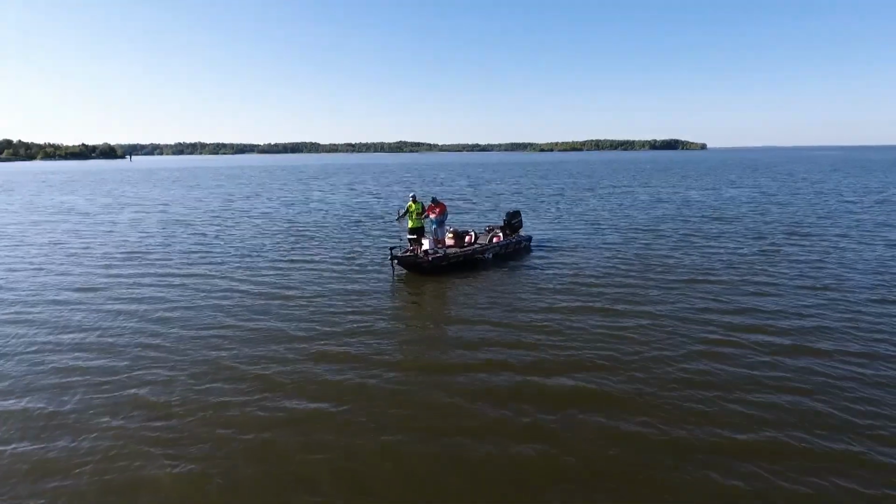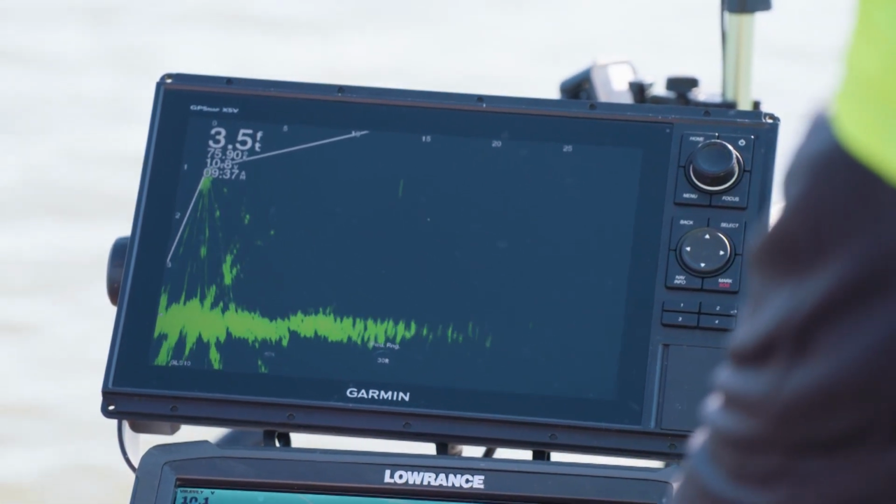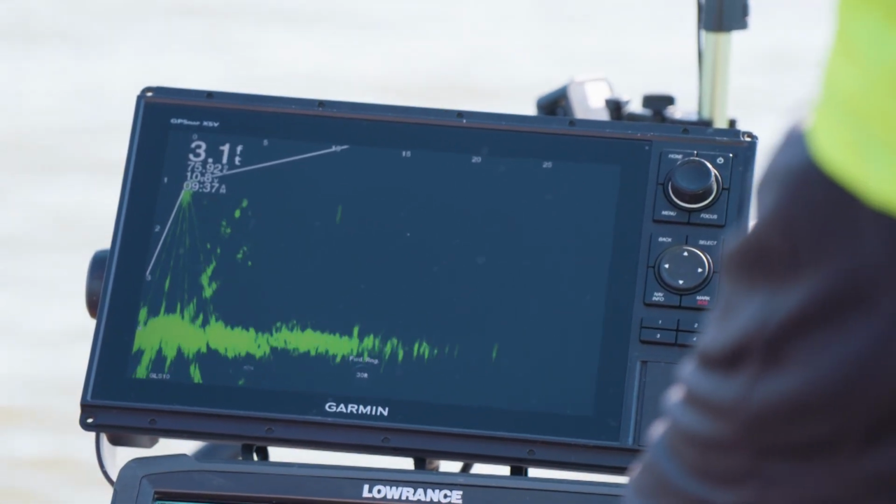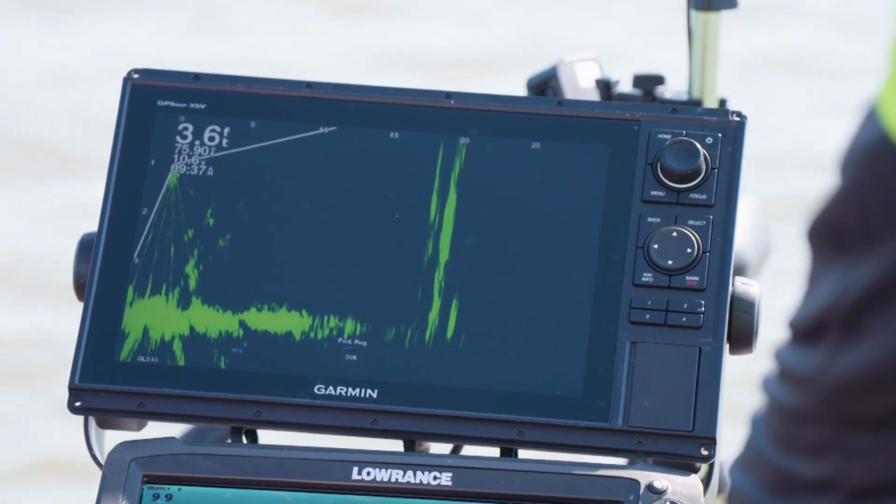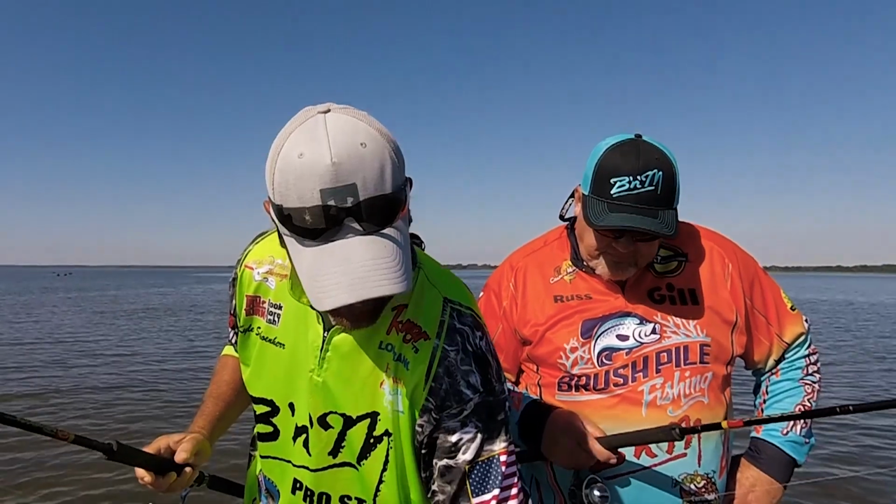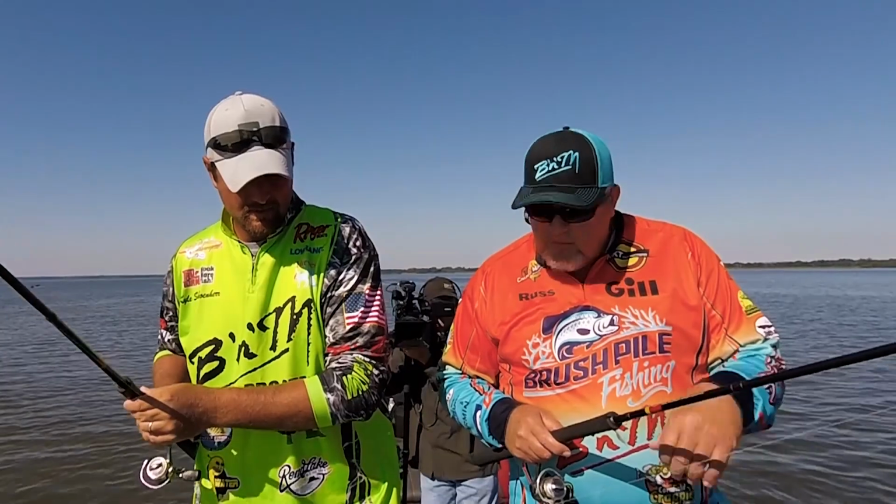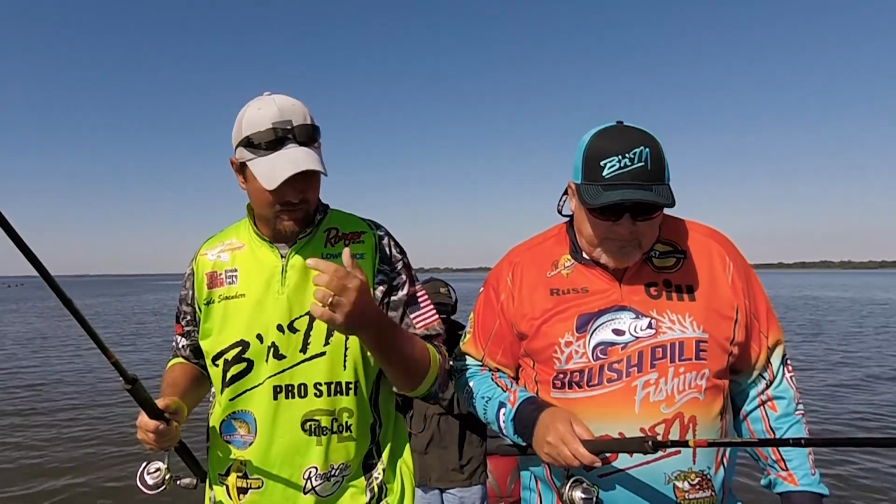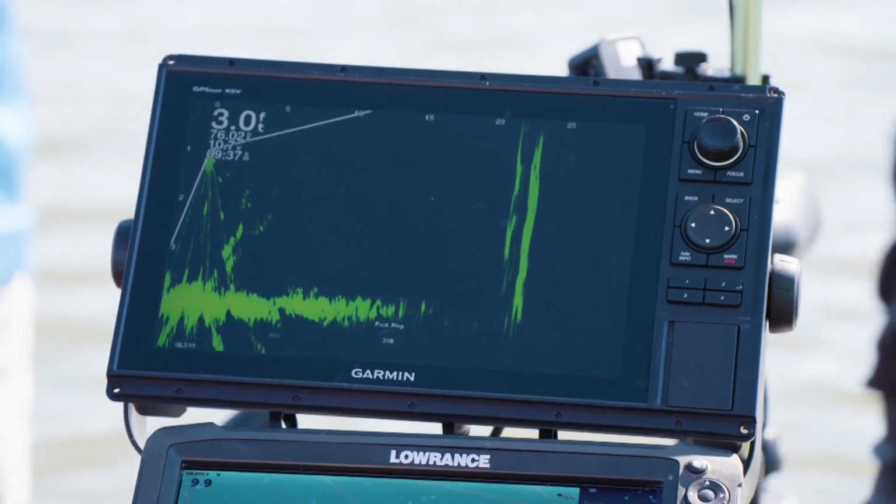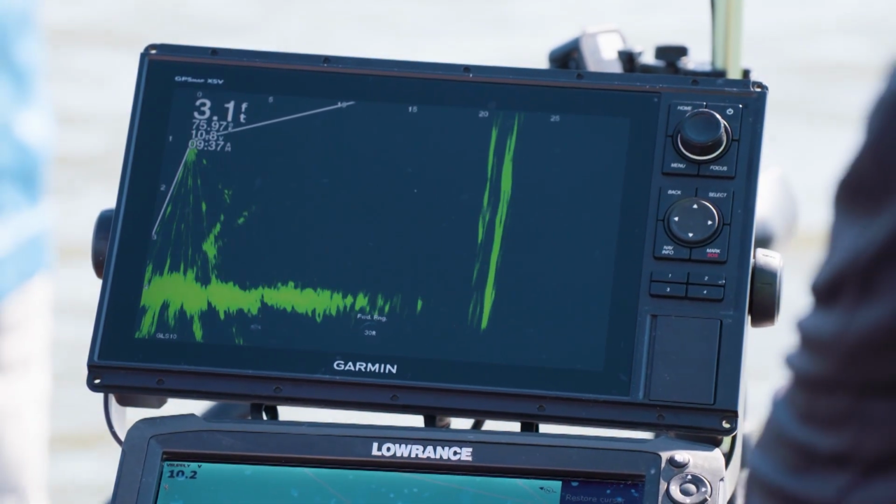So size is a little bit more difficult to tell the shallower you are. And picking them out in heavy cover, because everything's a little bit more distorted. We're still zooming out 30 feet. I think there is one in there. And this is just something with the shallower water. This new technology really shines at 7 foot or more. The deeper you go, the more clarity you got.